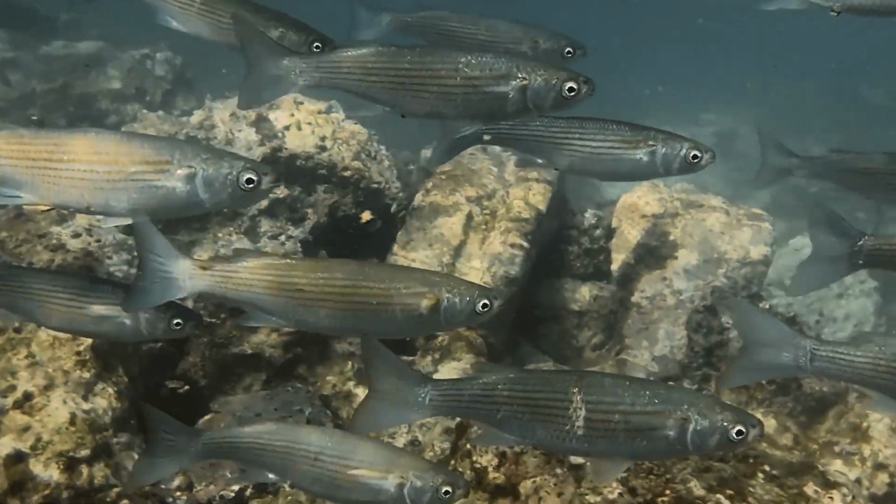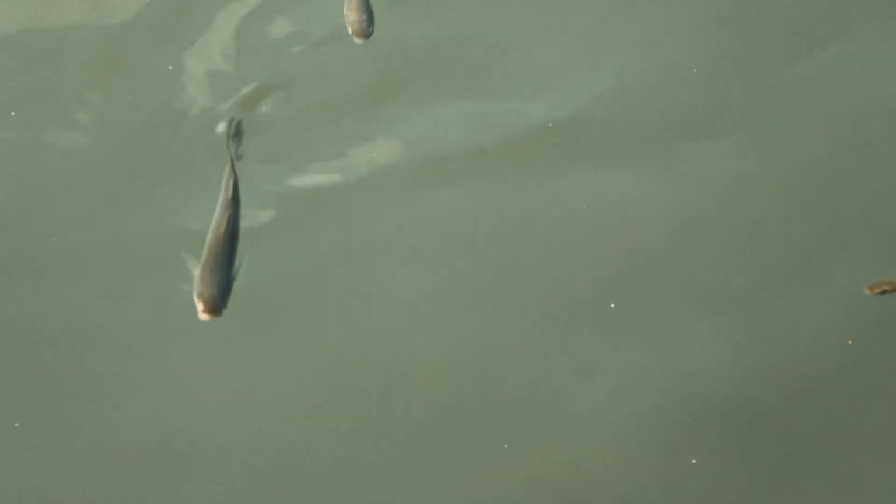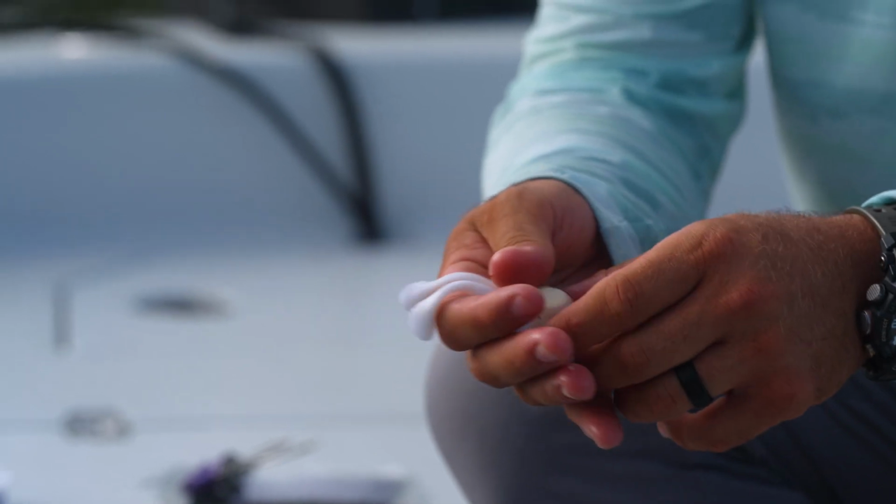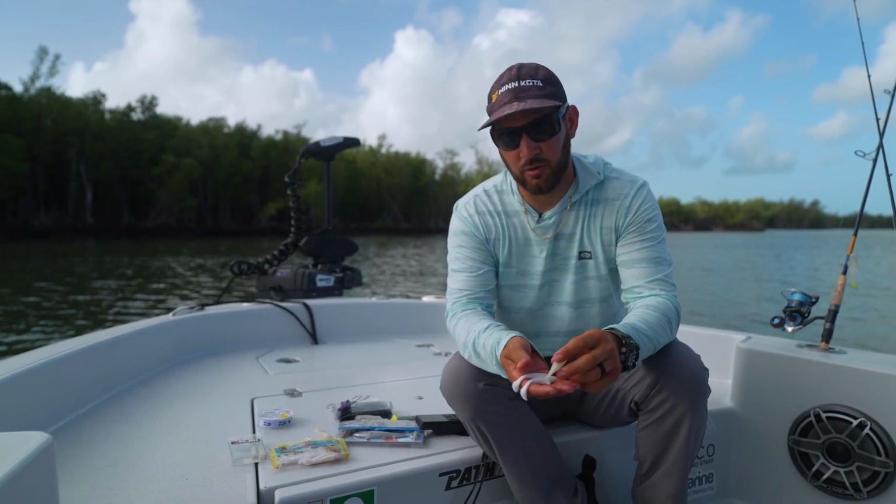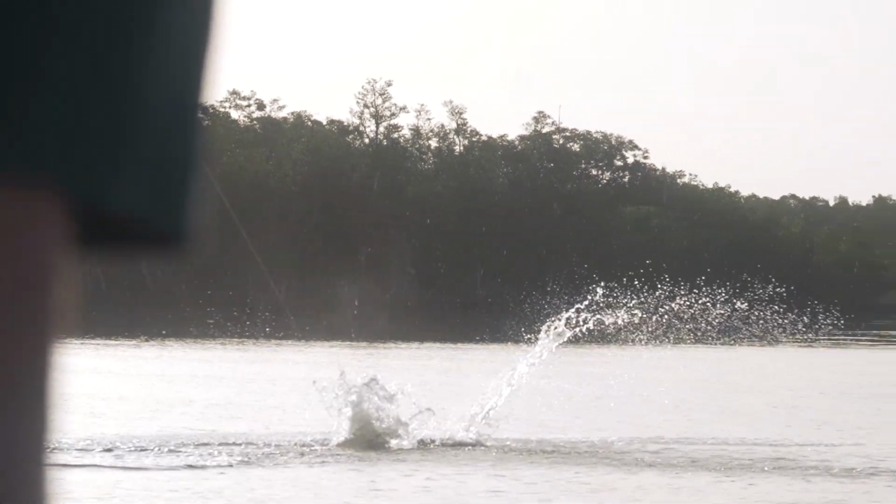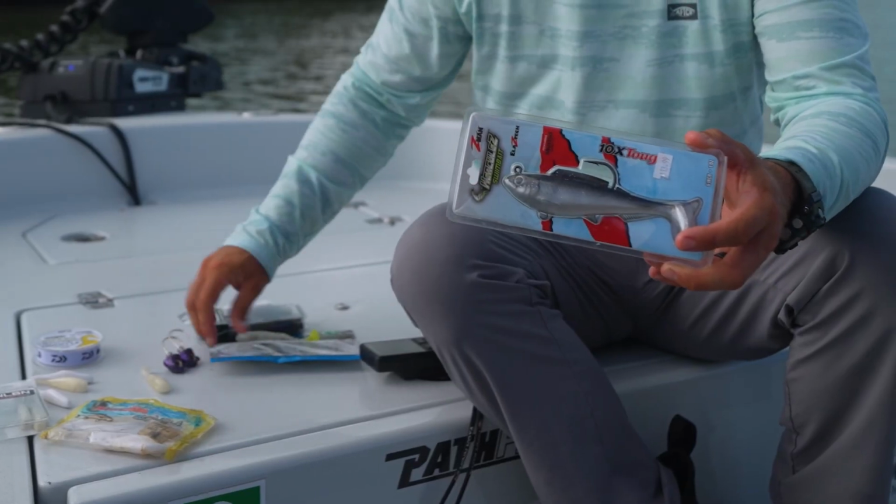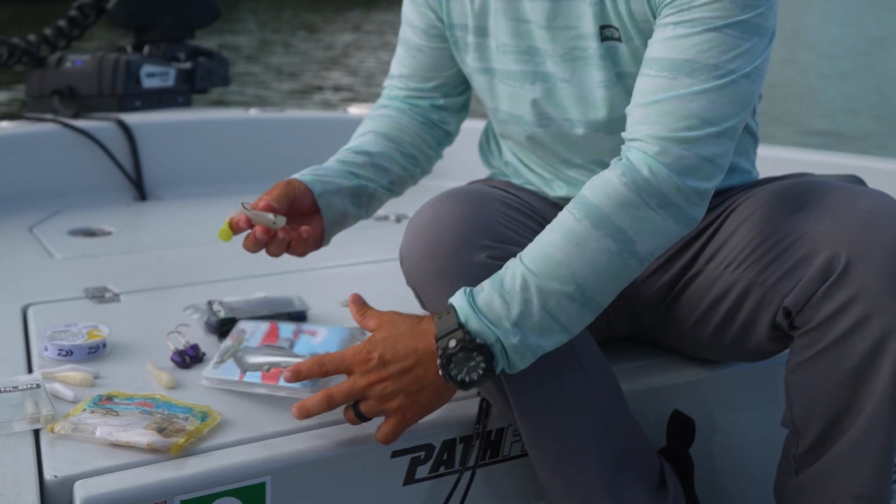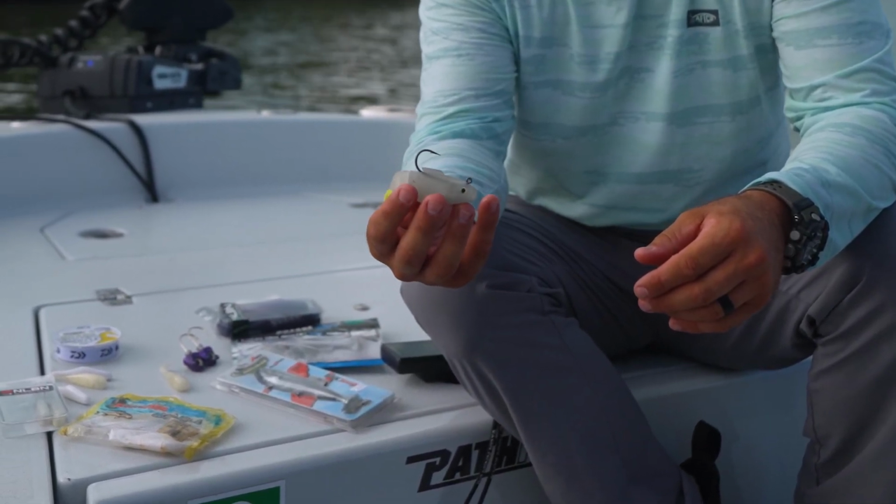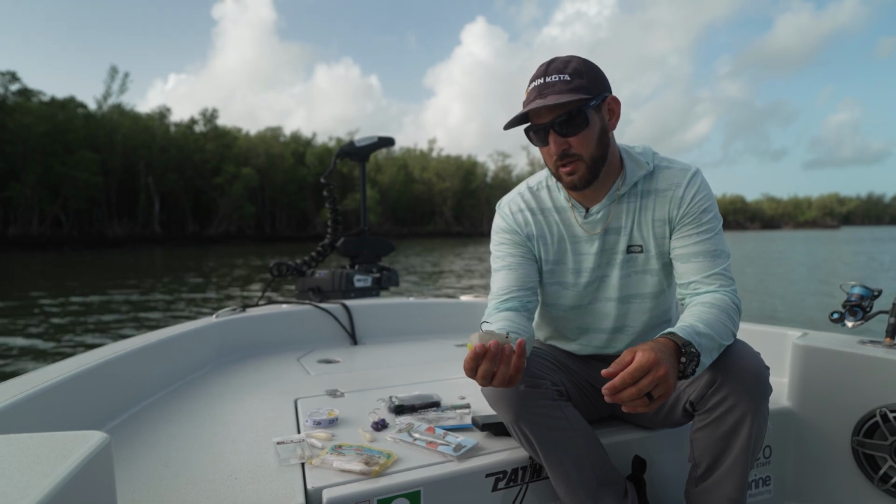So these fish are in here just eating mullet, any little baitfish that'll come out of these creeks. So we're just throwing a 4-inch swim bait, rigged with a 1/8 or 1/4 ounce jig head. Here he comes. On the bigger fish, I like to use bigger swim baits that put out more vibration in the water. Stuff like this Voodoo also has that articulated tail with a lot of vibration in the water as well.